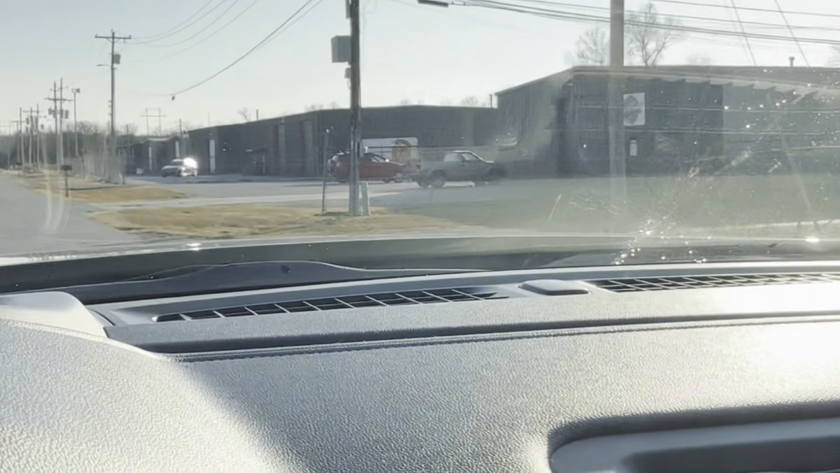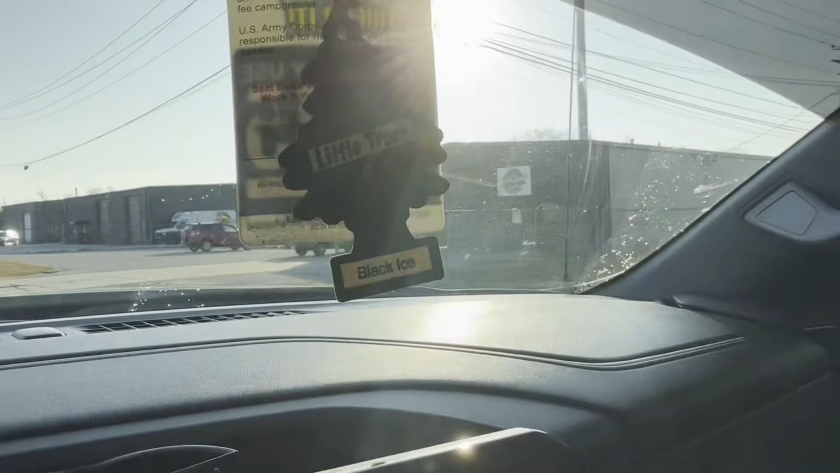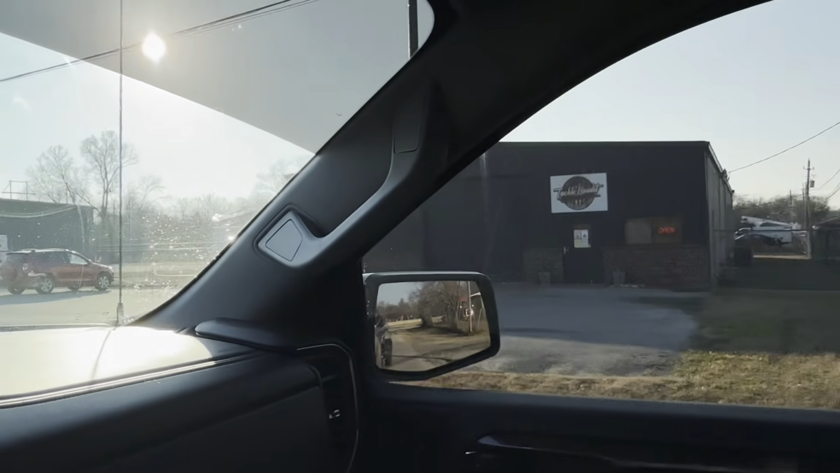Some of y'all may know it as the Tackle Bandit in Collinsville, Oklahoma. They carry most of the things that I use on a daily basis. So I'm going to make a stop in there and see if I can find anything I can't live without. So we'll see you there. And there she is. Let's go on in there.